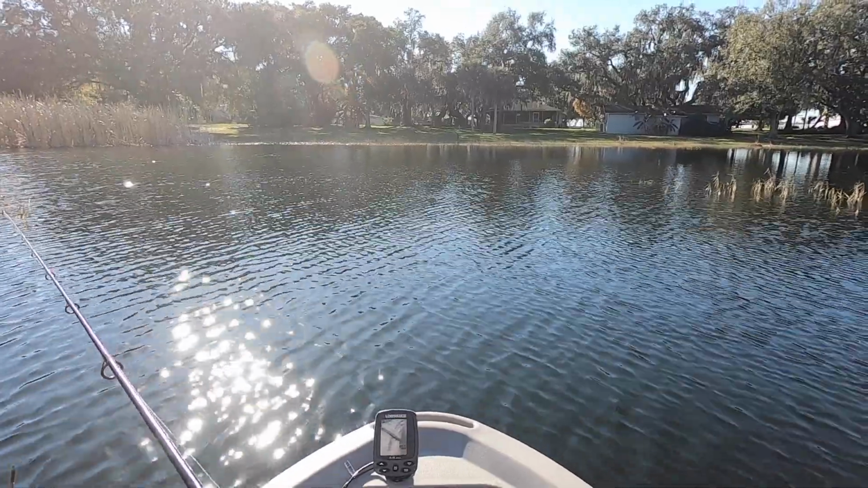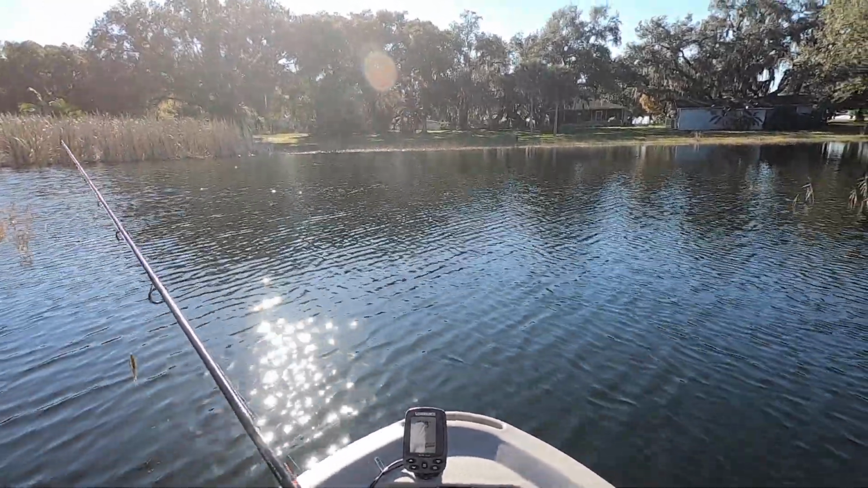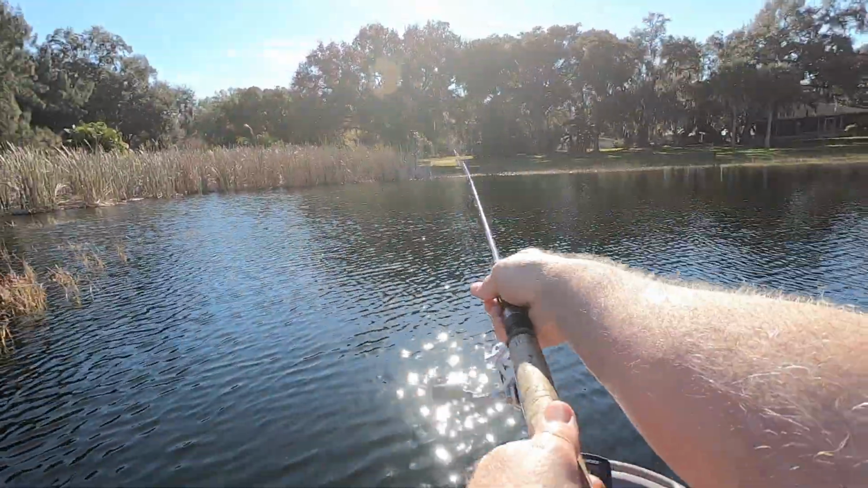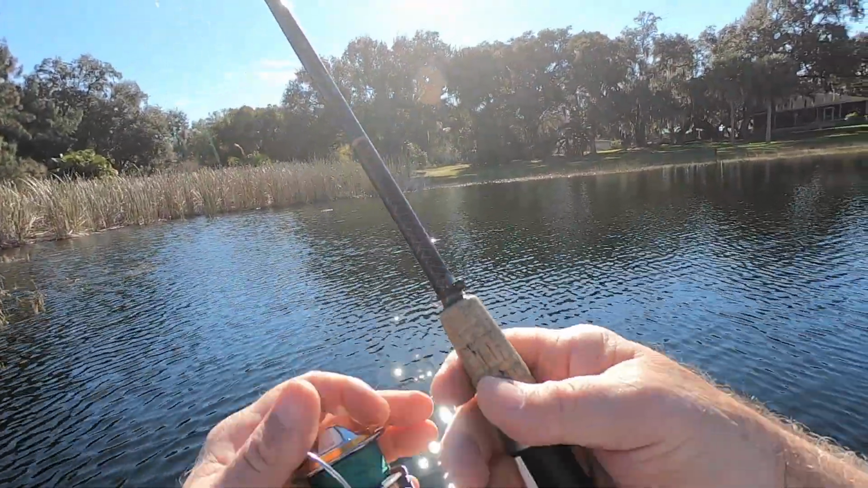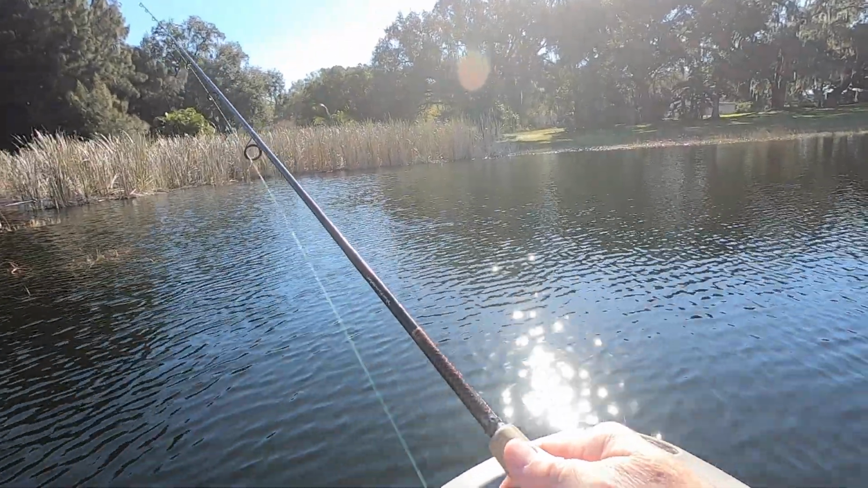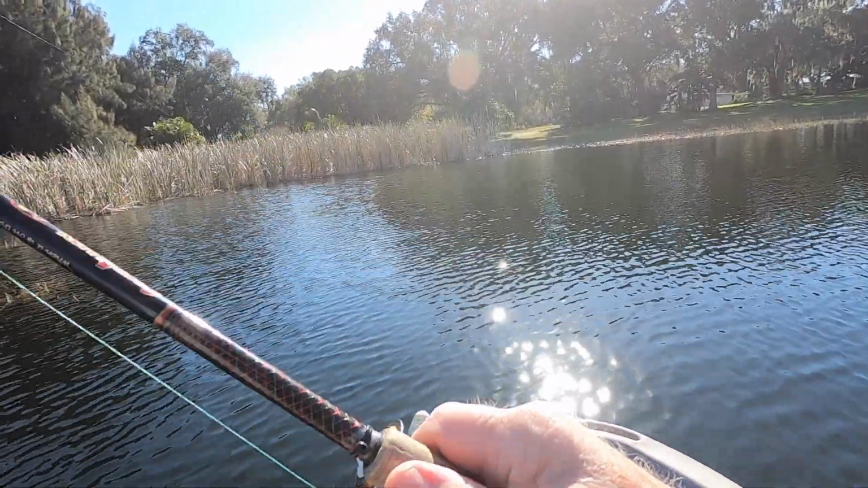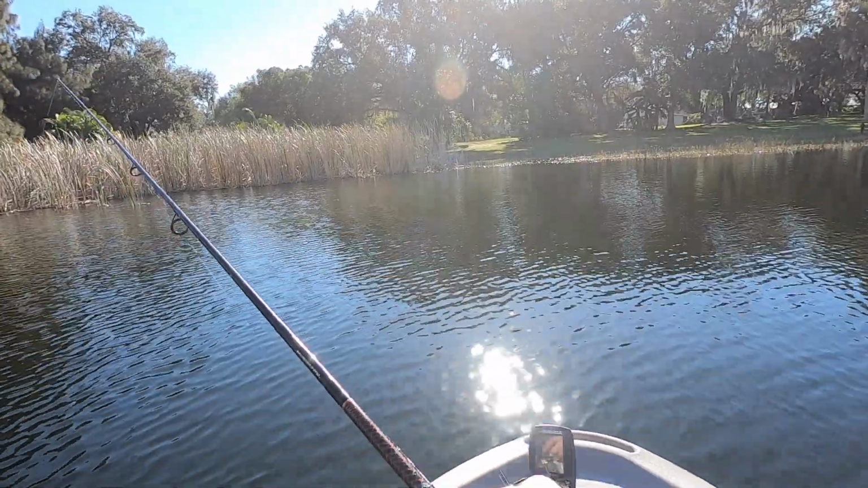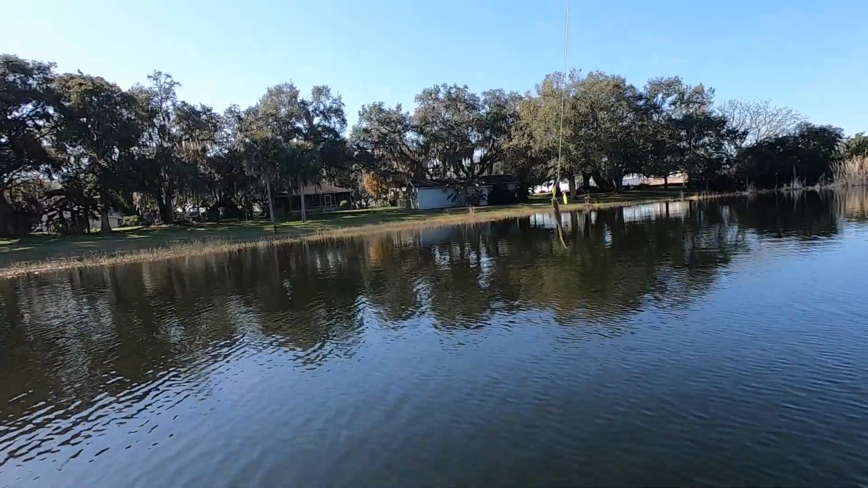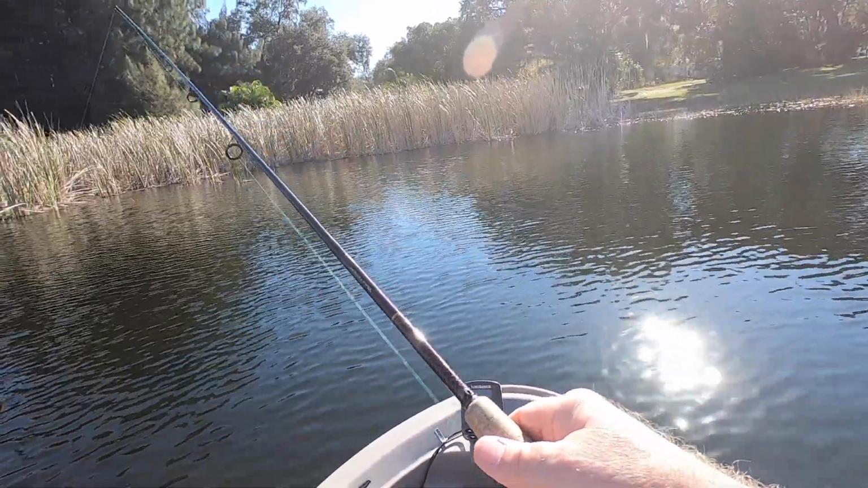That's not for another week and a half or so. So January, which we are in, can be a good time for some to spawn, but the peak is probably February, maybe even March. But now I'm throwing a fluke and John is throwing a bladed bait spinner with a soft bait bottom.